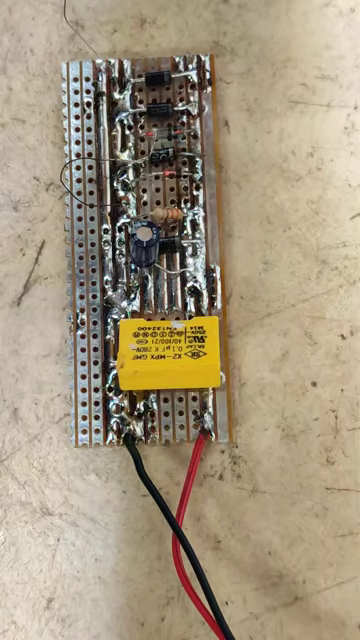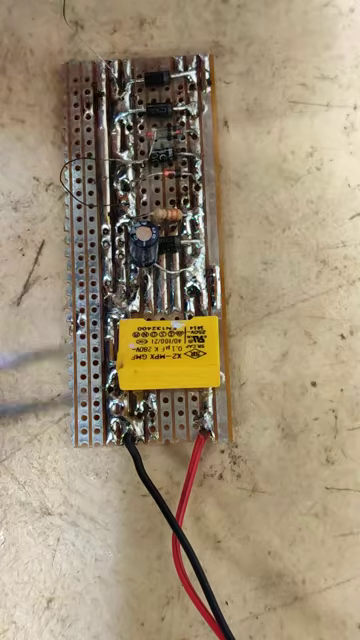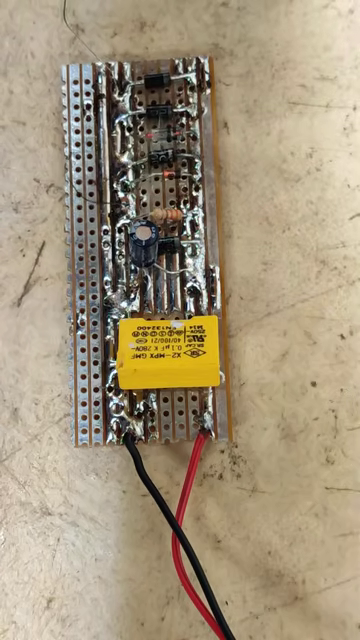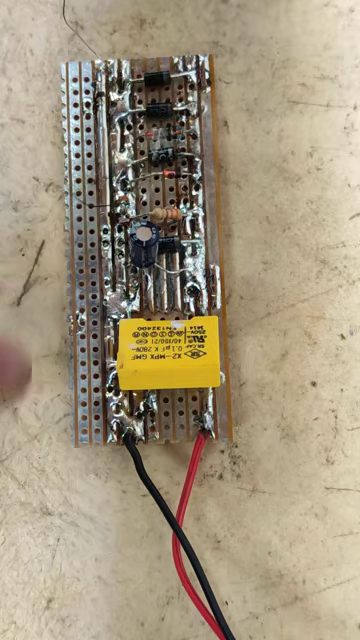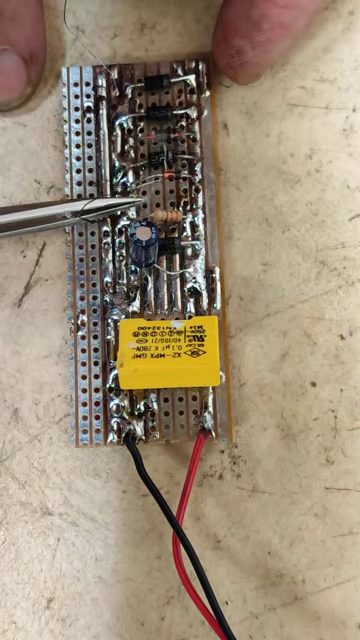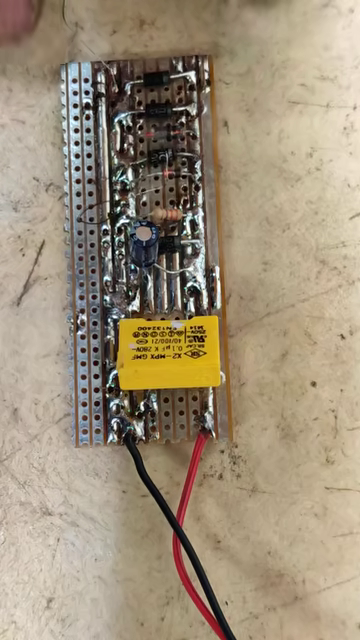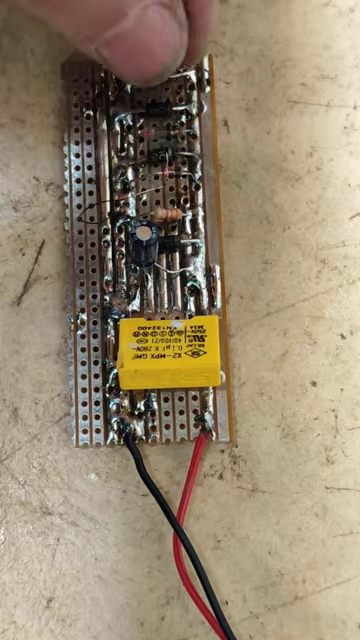Okay, I'm going to do a quick demo of another way, which I've already done in one of the previous videos, to trace a short on the PC board. I've done it on the same PC board, where I've got different semiconductors, diodes connected in parallel with resistors, electrolytic capacitors, and a non-polar capacitor. I've got basically two wires where I can make a short.